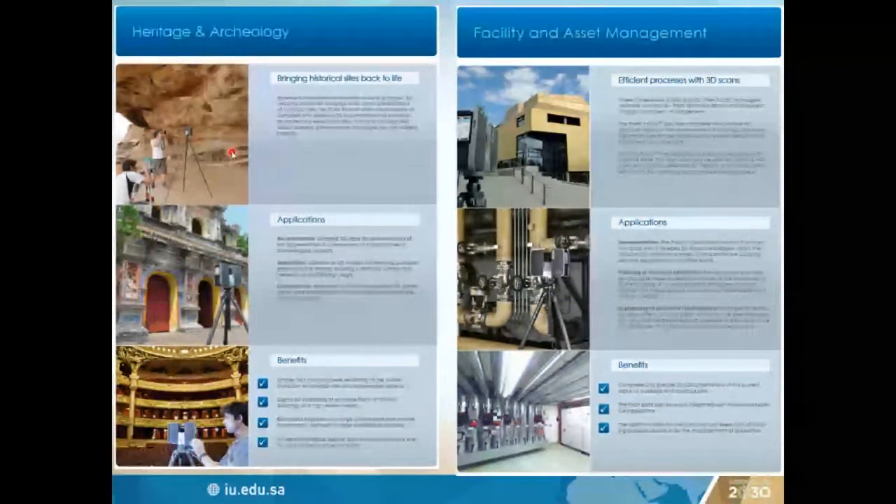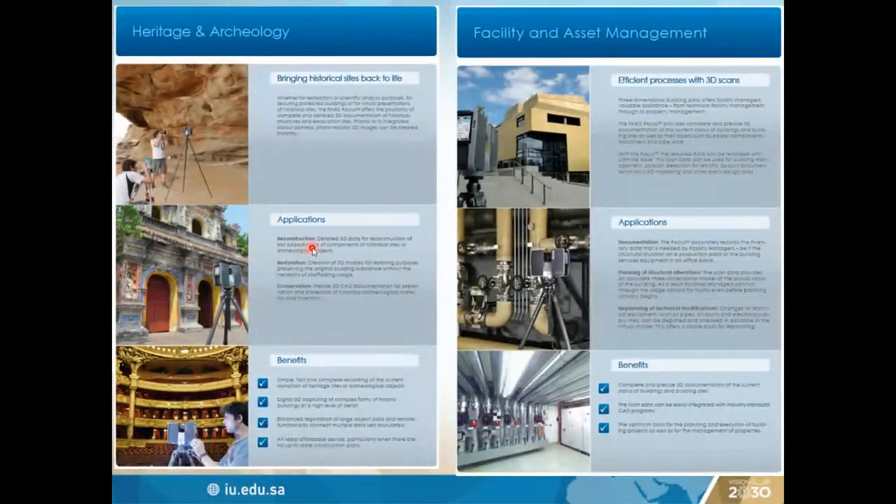Heritage and archaeology, we also use it for the reconstruction of old houses or historical houses, restoration or conservation. So it is a very good application. Even for existing facility and asset management, or real estate and industry, we can also use it for documentation, planning, and replanning of technical modifications.